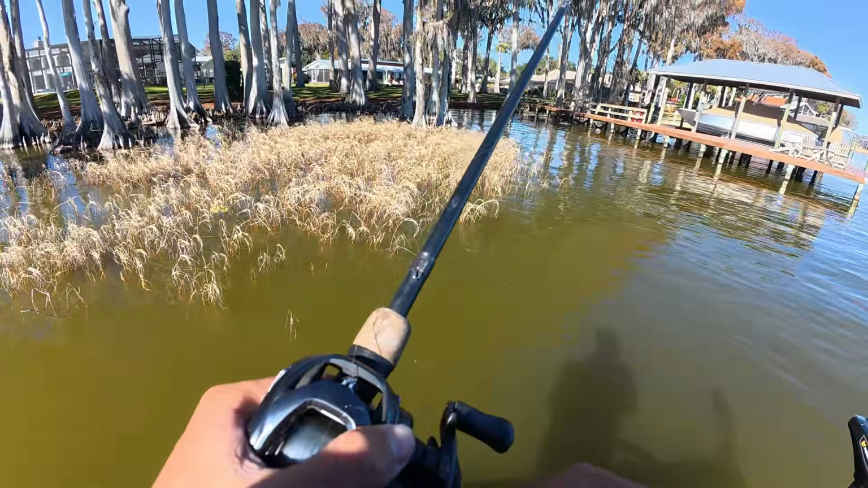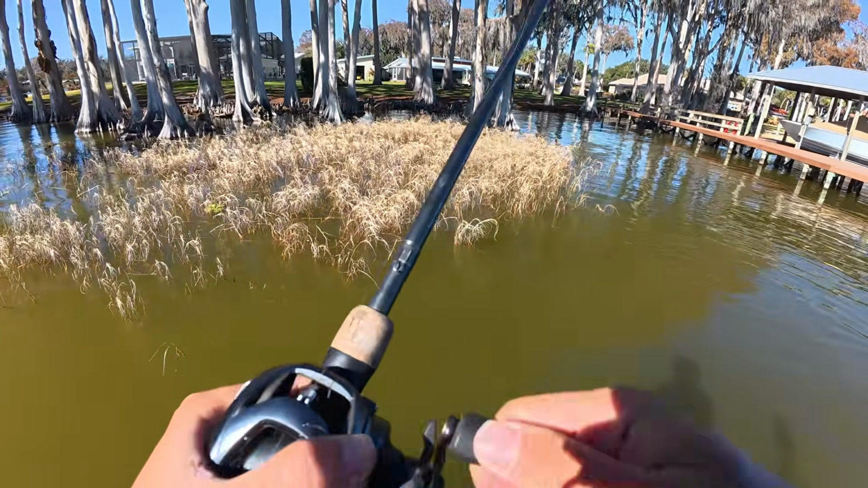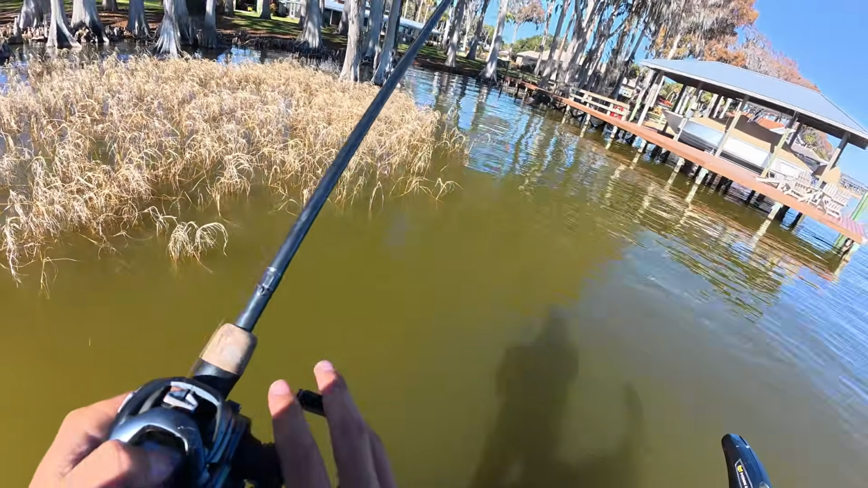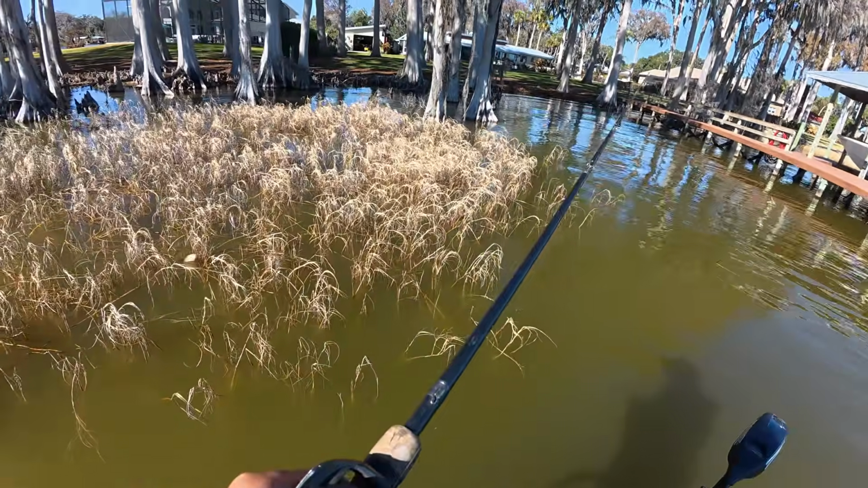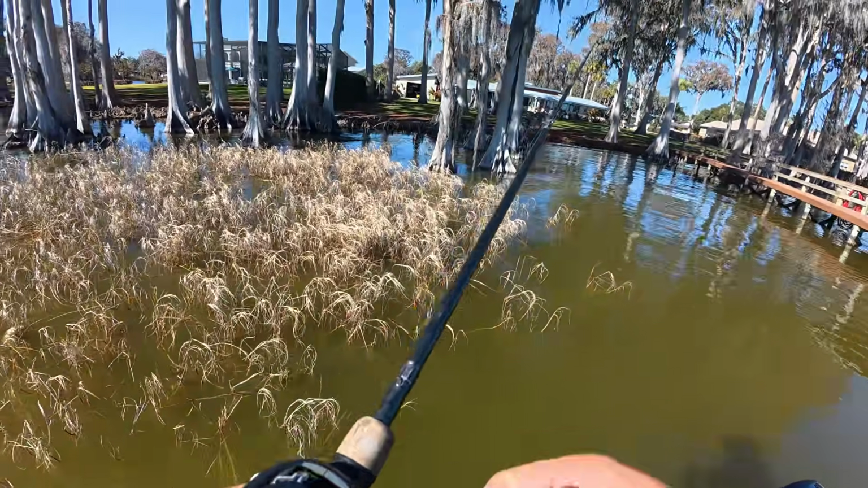All right, we just got over here flipping just like a little mix of this Kissimmee grass and these little cypress trees. We're just kind of gonna flip everything. Looks like we got a big dead catfish right there, so that's a good sign. You know, I don't even know what that is, but it's been dead a minute.